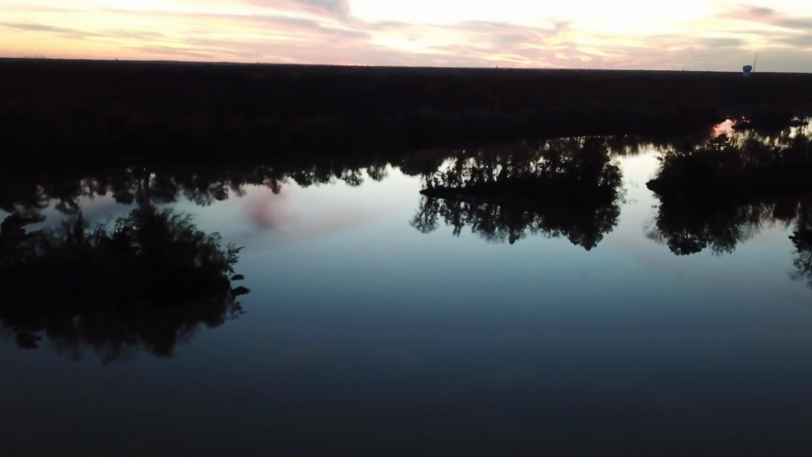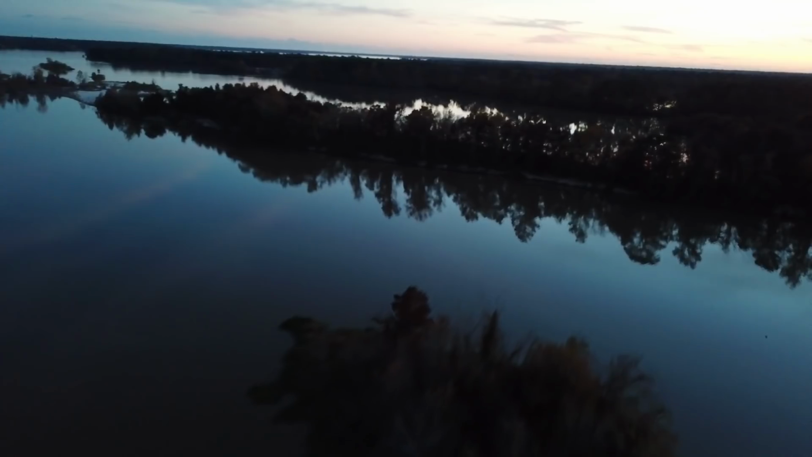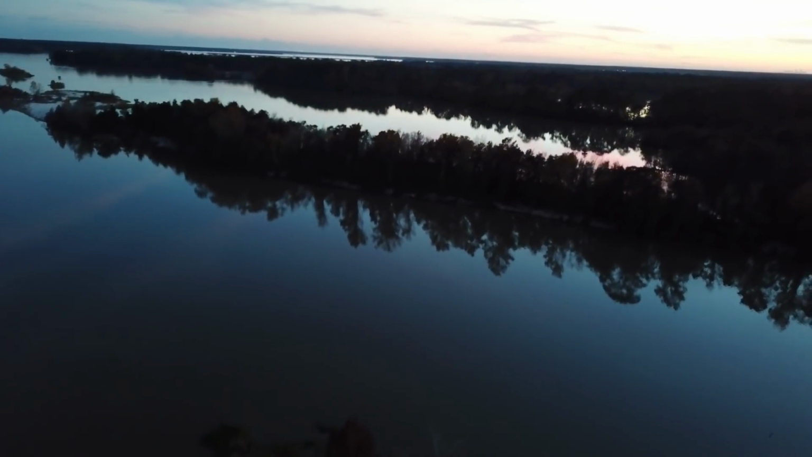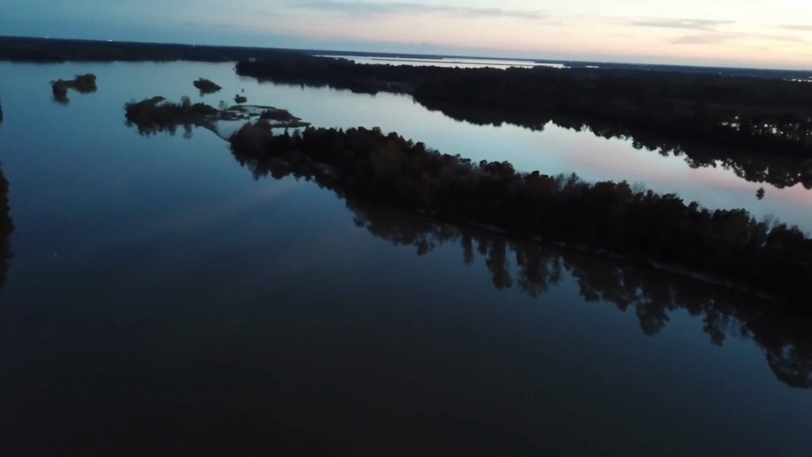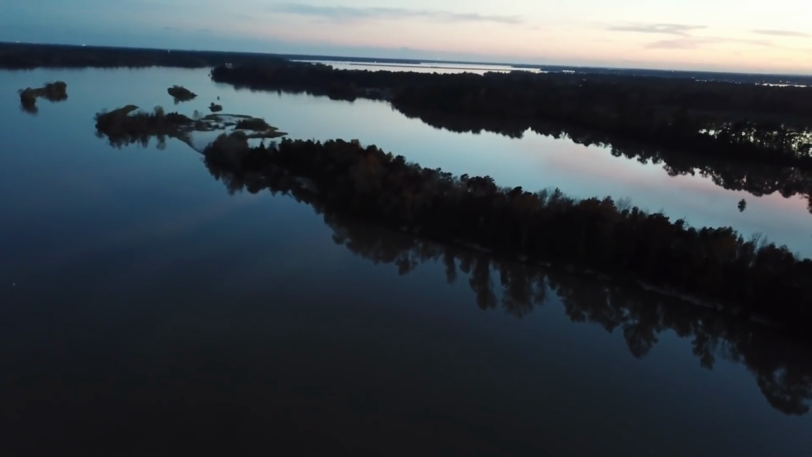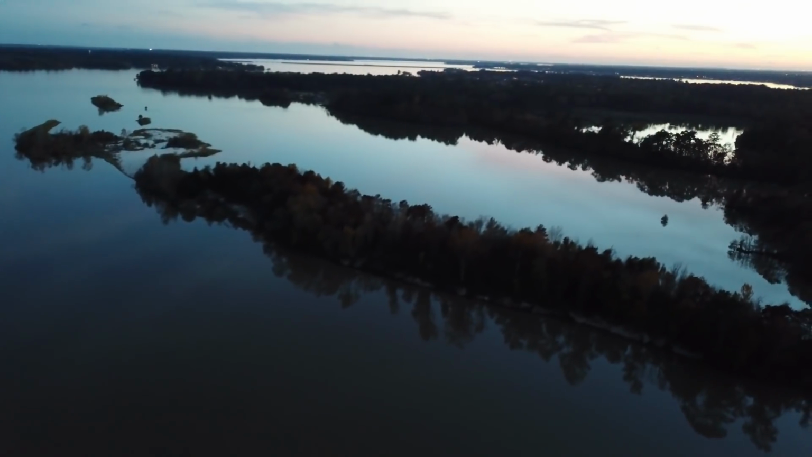However, classify this as bonus footage, and I'm going to talk to you guys about some of the things that I found on this trip. The past 2 or 3 months, the fish have been scattered like you wouldn't believe. They were not holding on structure, and it was showing when I would scan and see scattered fish throughout the water column everywhere.